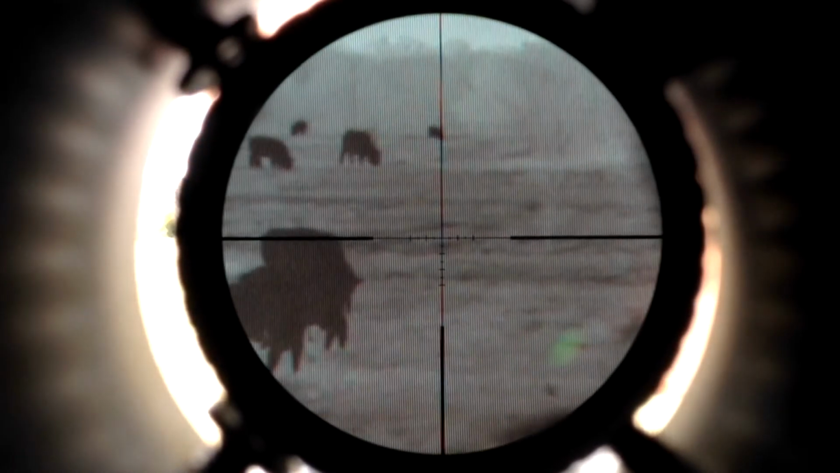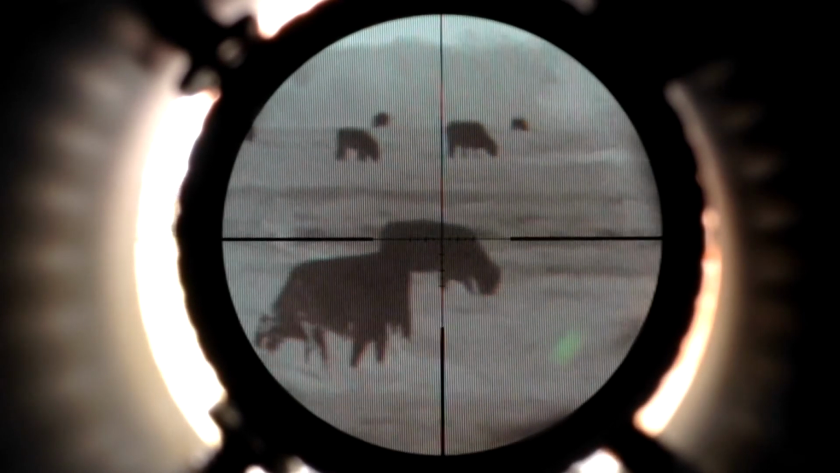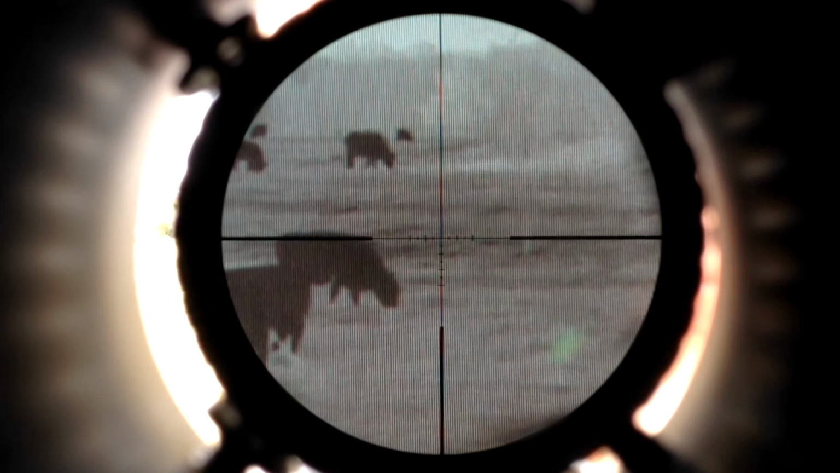Again, he's 600, 700 yards away. The next farthest ones out here are somewhere between 400 and 500 yards. We're at 6x. So farthest one's away, 600 to 700 yards. Next one's up 400 to 500 yards. This is 6 power. The ones in the bottom of the screen are at 100 yards.